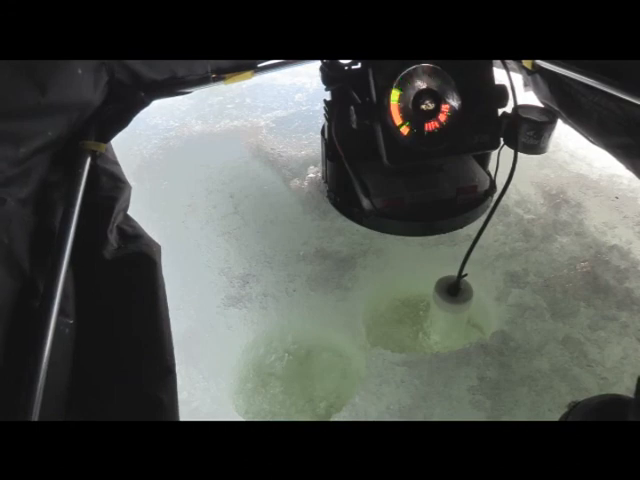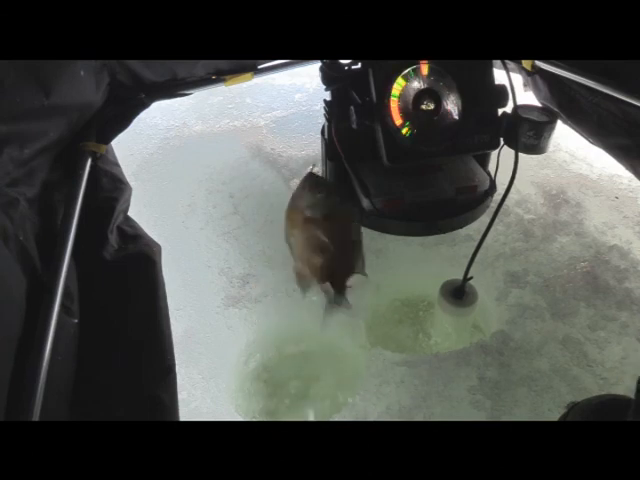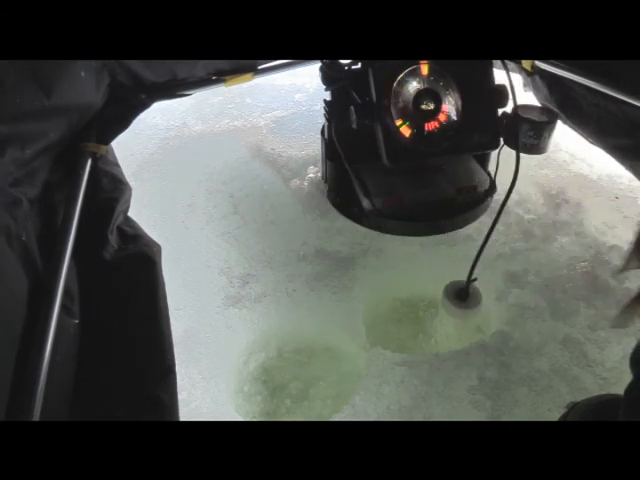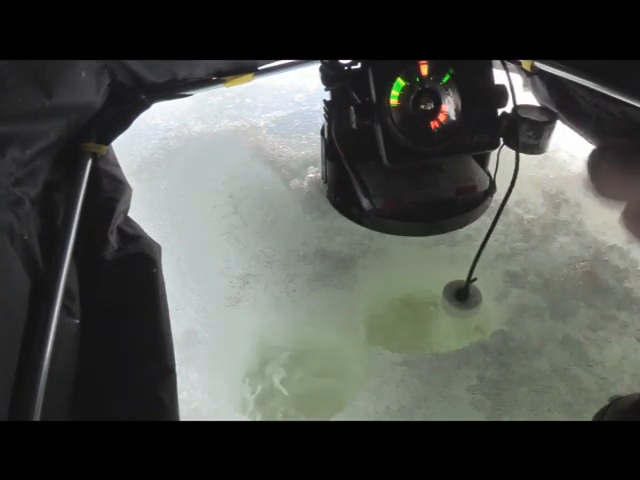All right, got a good one here. He's really pulling. This could even be a bass, the way he's pulling. I don't know. Hope he don't get in that transducer. He went up in that hole. This is just a very, very nice bluegill. He had a lot more to him than he thought he did, I guess. But it's a nice bluegill. I'd say no bigger than those biggest ones we've been catching. So, you know, there he is. You can see him. Good gill.